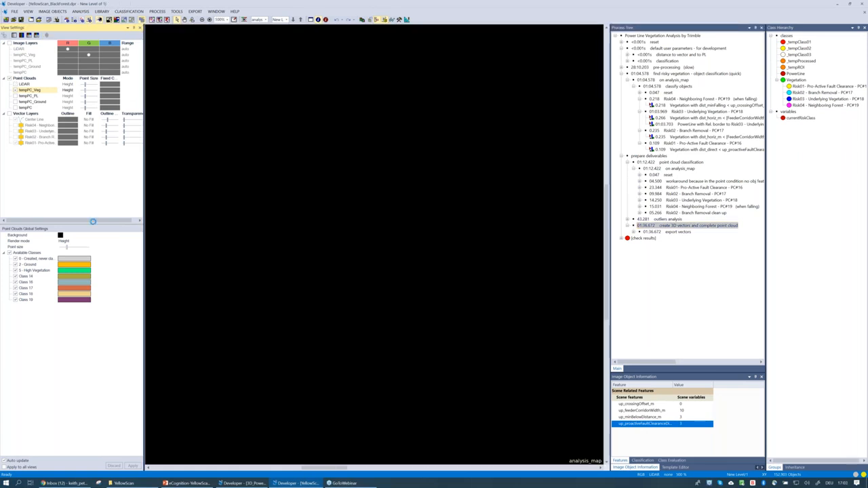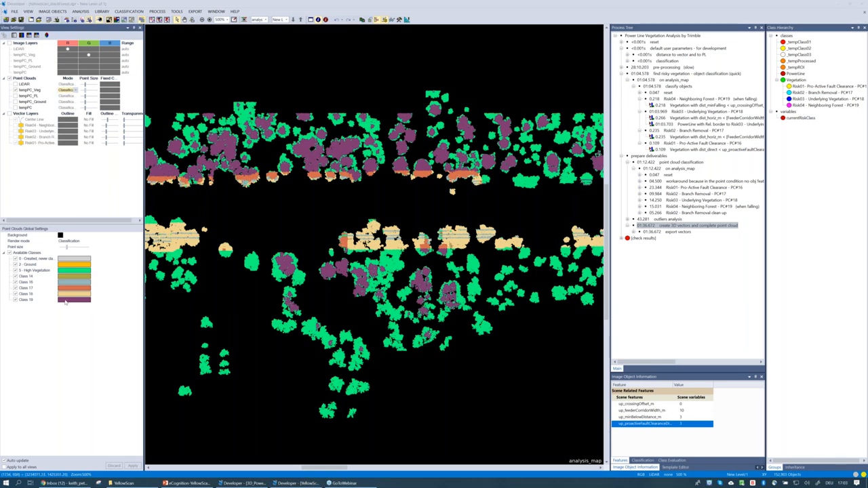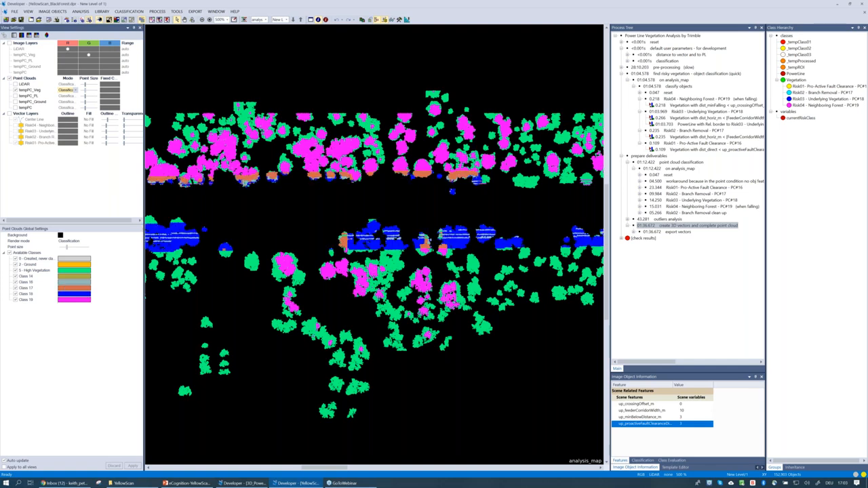I can now turn on a classification view. So I've classified these points now, and now I can visualize this classification. Could be nice just to match the classification colors here. We can do that quite easily with what we have in our class hierarchy, and then everything matches nicely in terms of visualization.